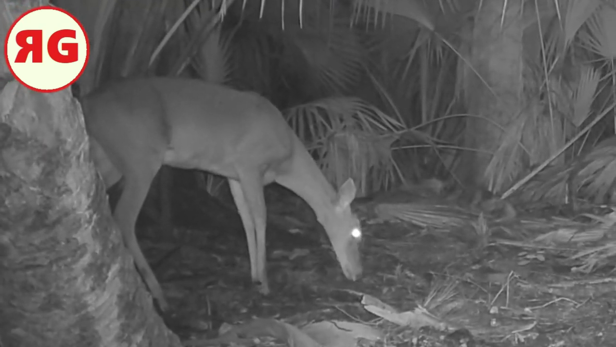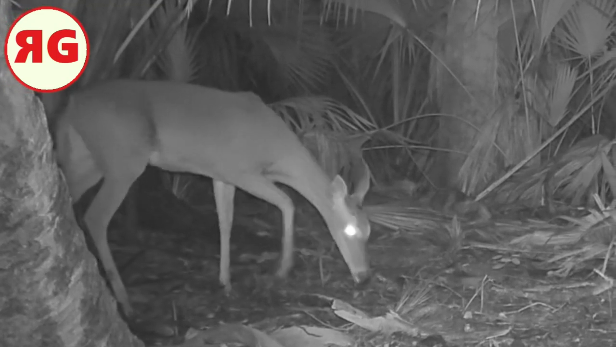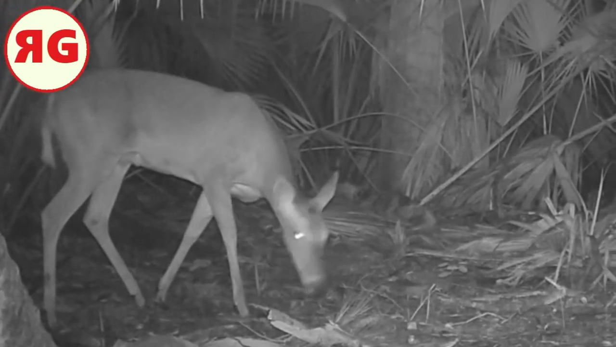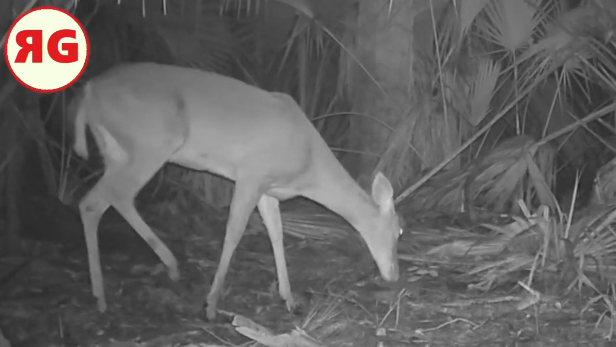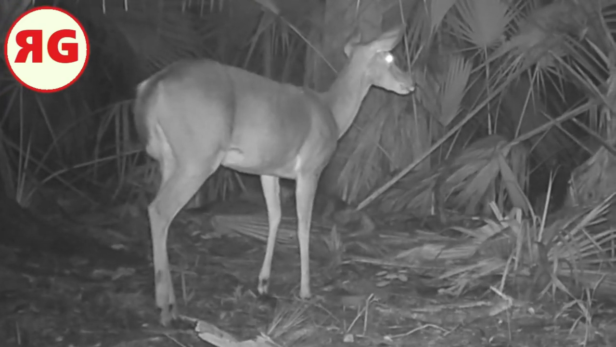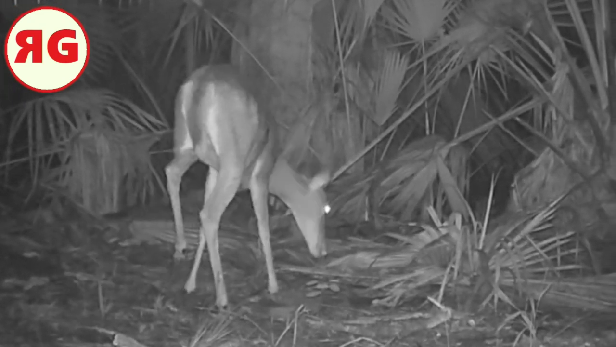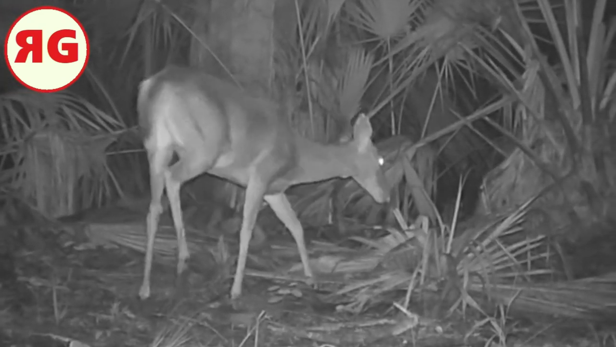There's a doe. She's got a dark spot on top of her head. I wonder if that's water or moss or pretty much anything from the forest, you know, from the woods there. Well, she's stepping lightly.